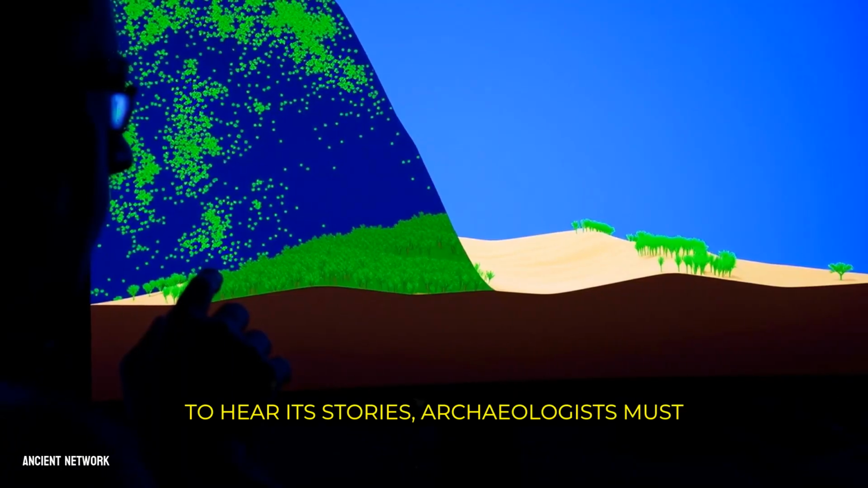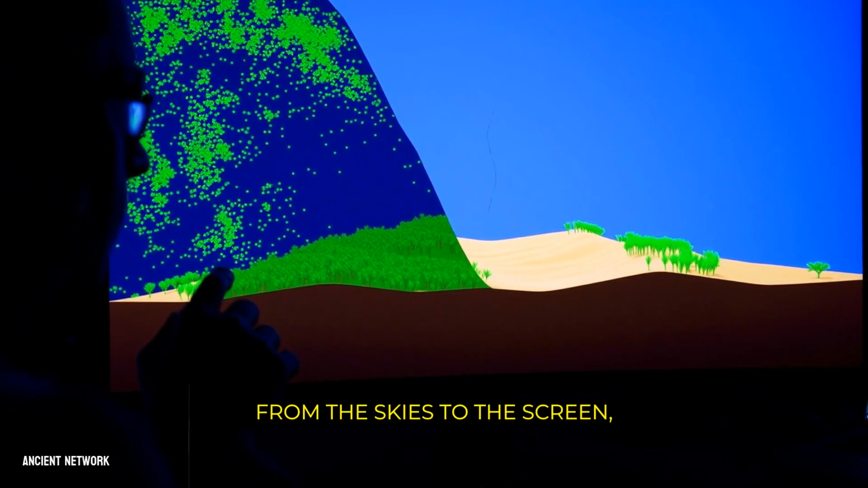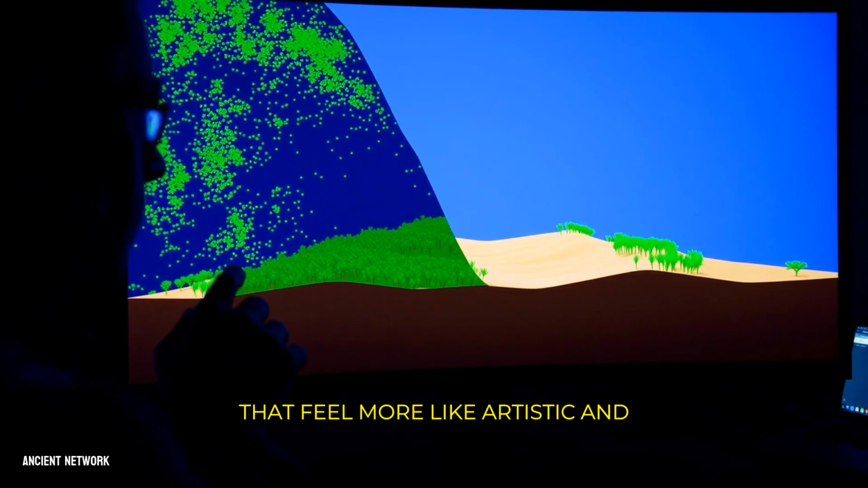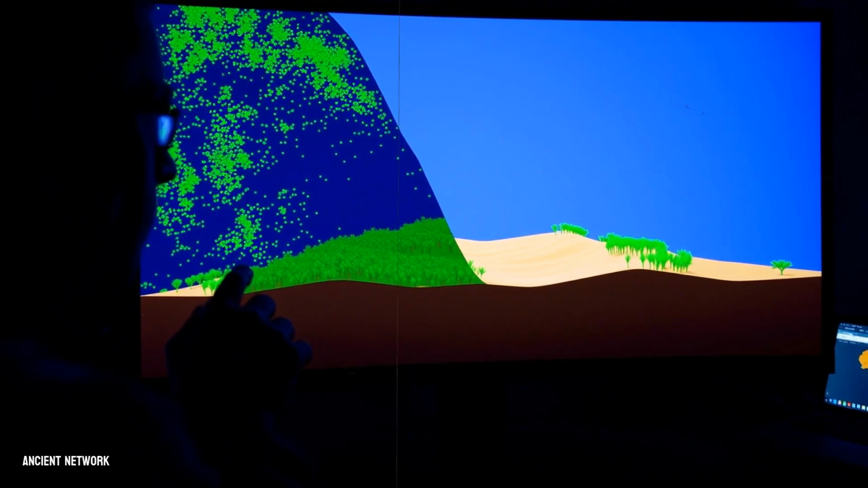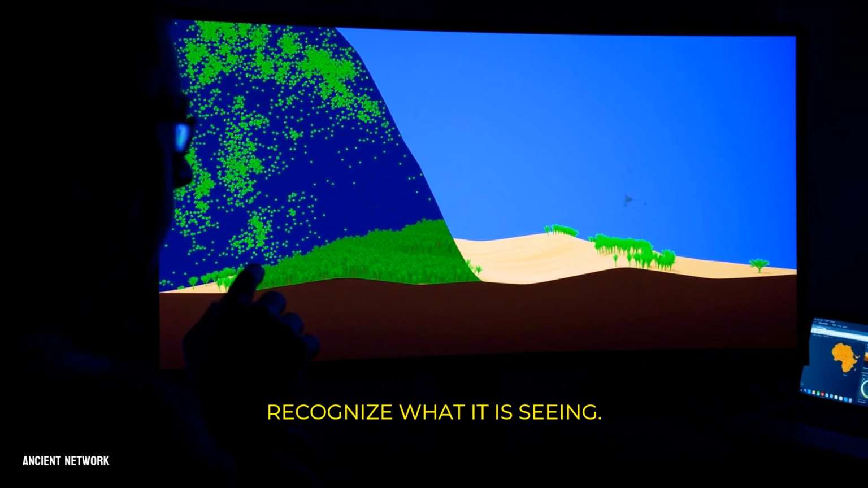To hear its stories, archaeologists must learn its digital language. This is where the journey moves from the skies to the screen, from data collection to deep interpretation, using a suite of tools that feel more like artistic and scientific instruments than traditional shovels. The first step is classification, a process of teaching the software to recognize what it is seeing.